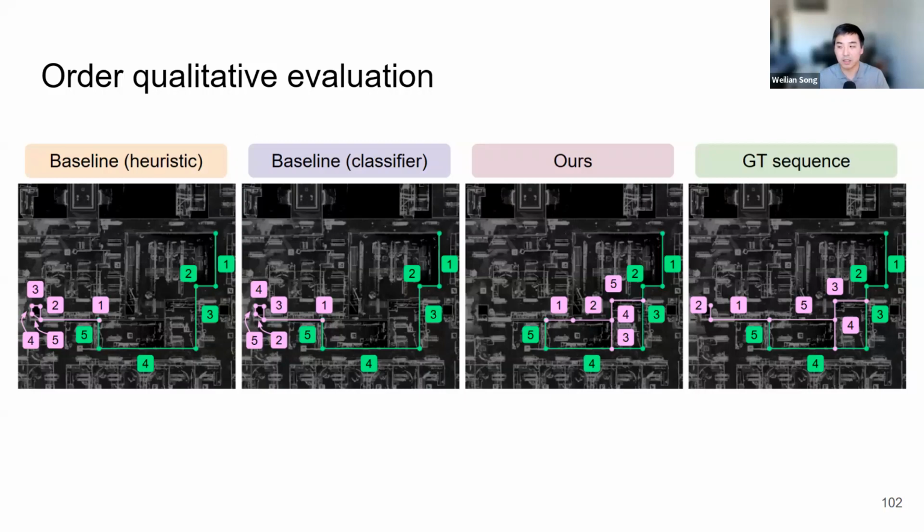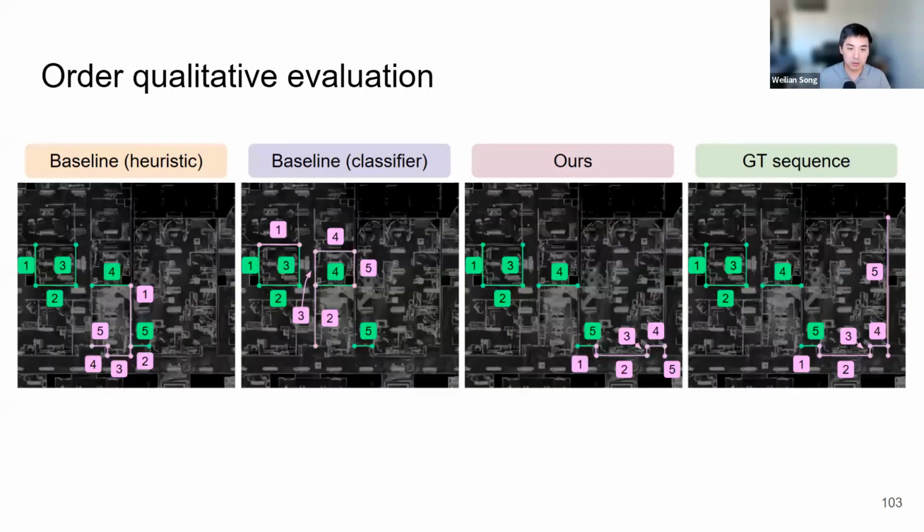We're simulating the past 5 steps that the architects have performed, and we ask the method to predict the next 5. As we can see, our method generates orders closer to the ground truth on the right in this case. And in another example, we can see it decides to follow the last wall to model the bottom right. So those are 2 examples for our ordering method.